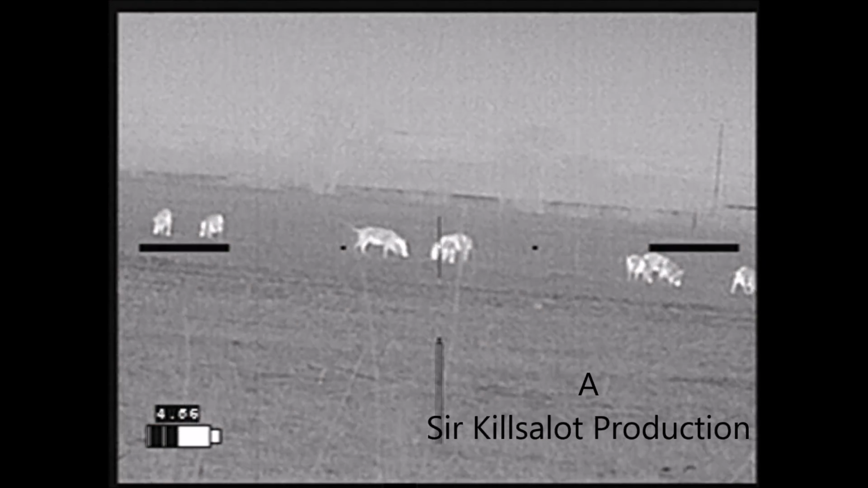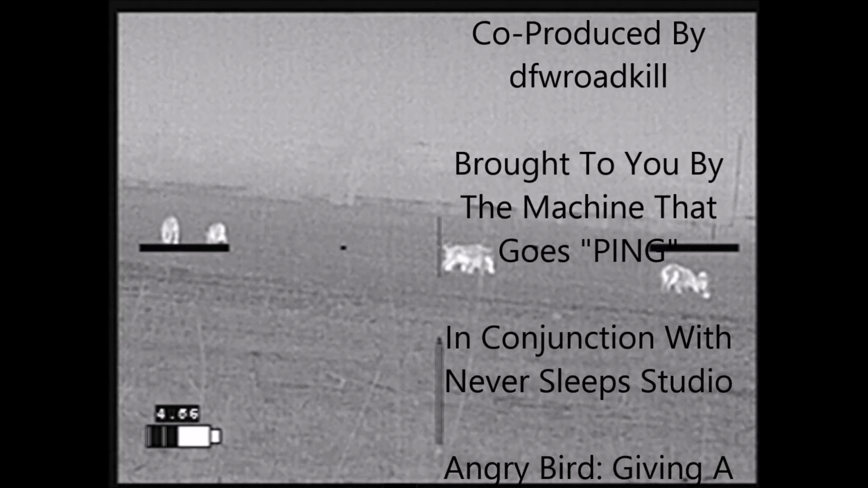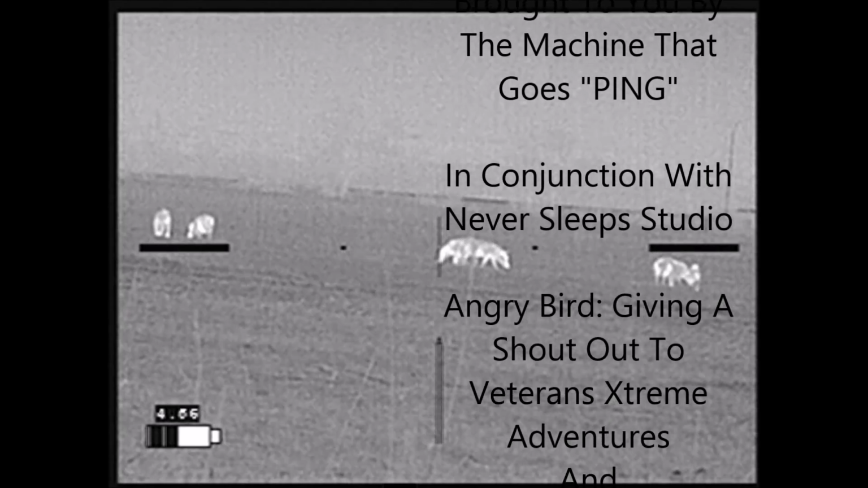As happens in hunting, we had a few problems, but we worked through them. The weather was absolutely wonderful, and despite the winds being very high, we were able to use them to our advantage and make the hunt successful.